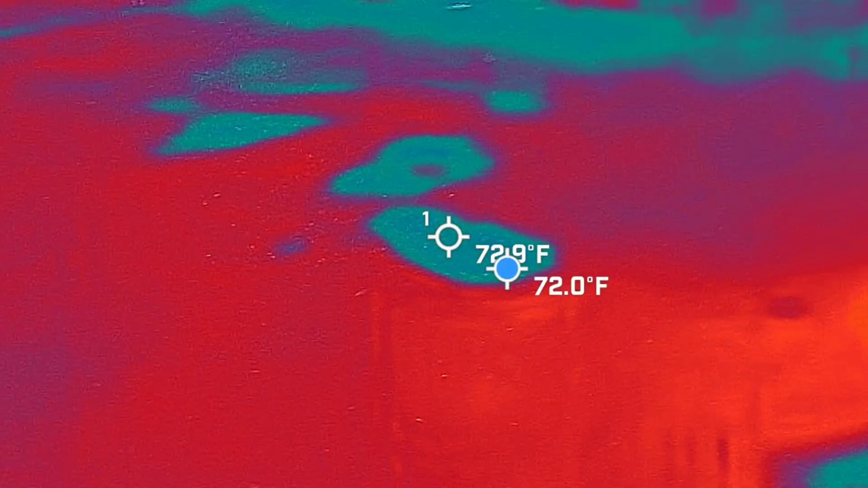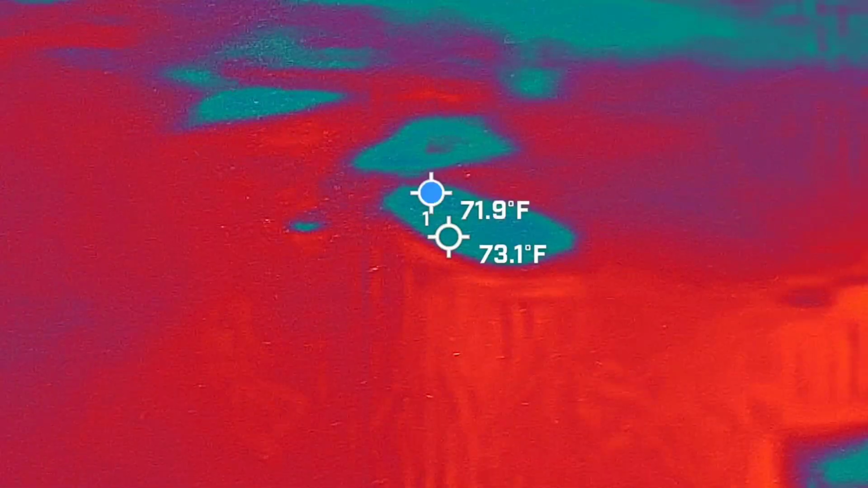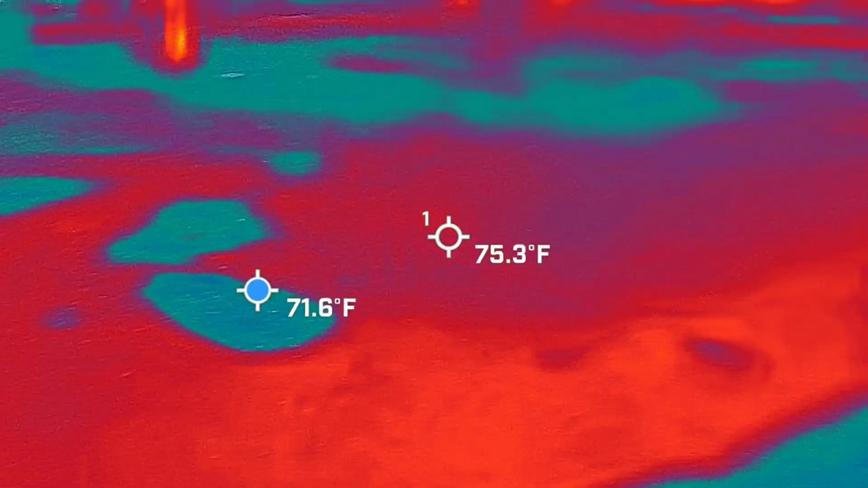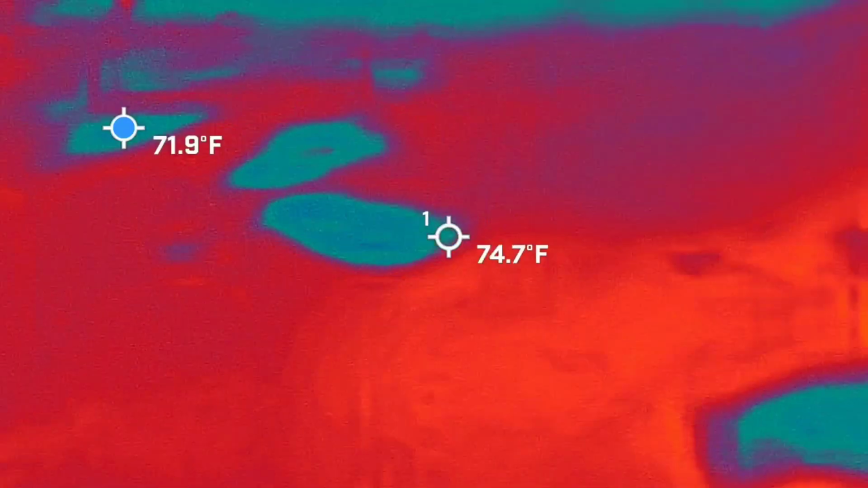It's kind of hard to keep it off the top, so I always like to try to figure out what that is. And that must be the leaves. Yeah, those blue spots I'm looking at are probably these leaf piles. We'll go down there by the armory and see what's going on.